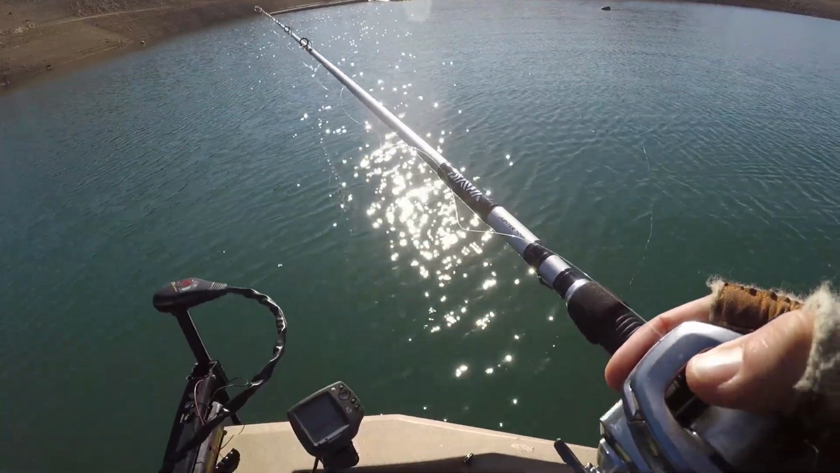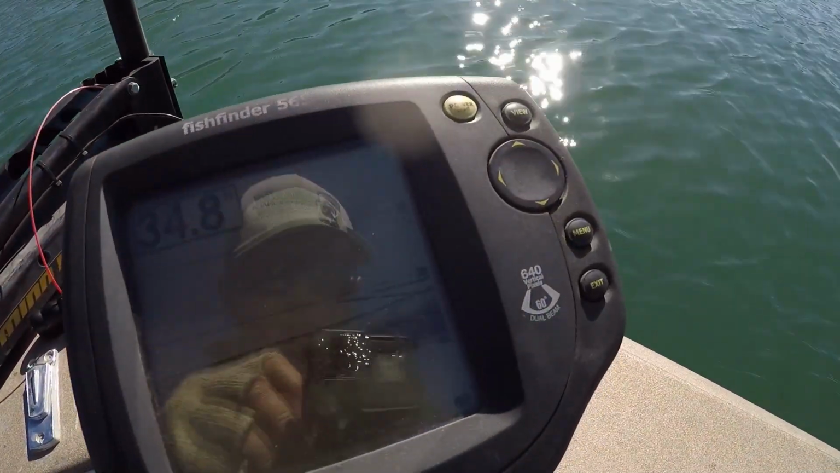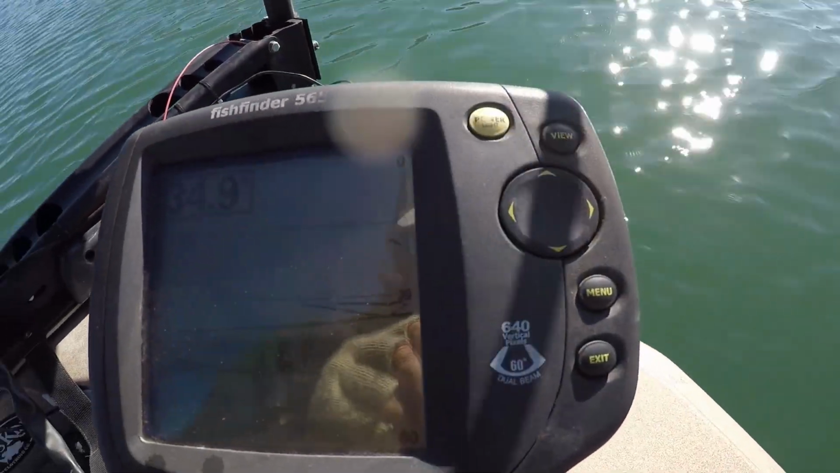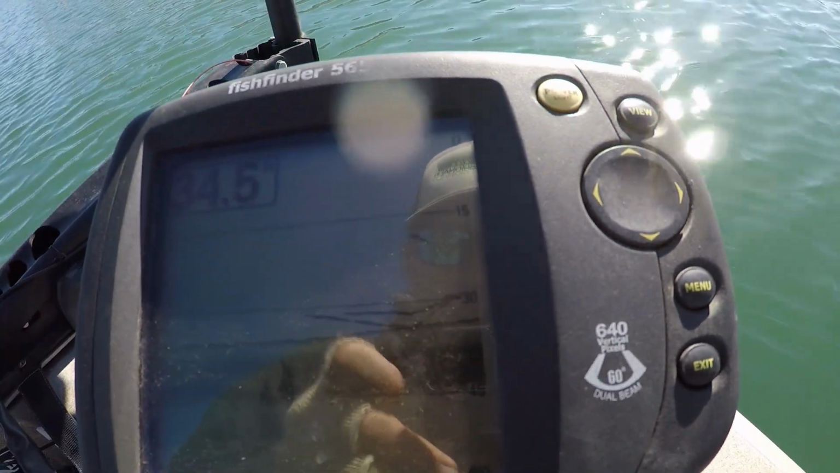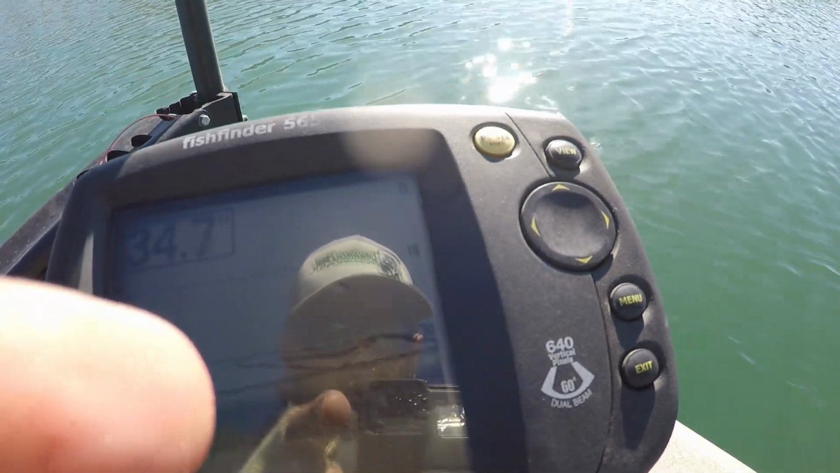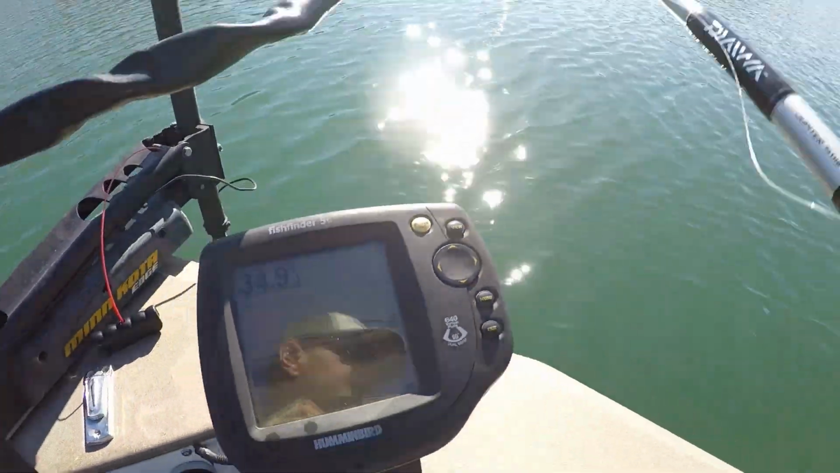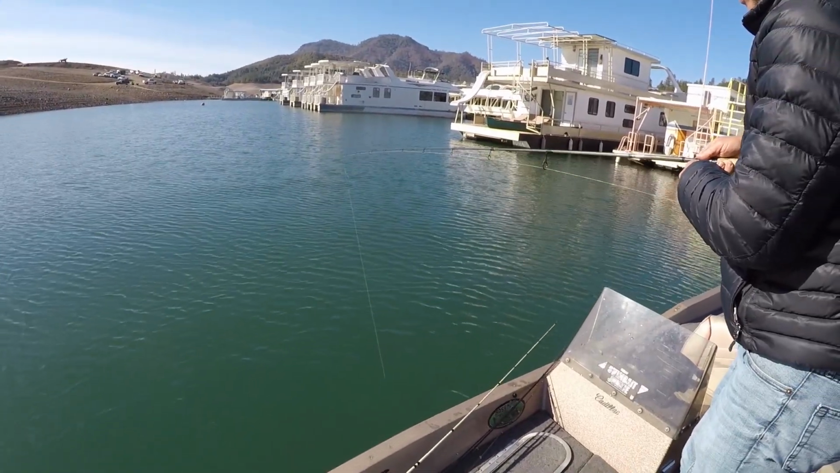Oh, there's two of them. See them? So guys, this is what we're looking for. See these lines? I don't know if there's reflection on the screen or not, but these lines right here on the graph, those are the fish sitting off the bottom. Look at that. He just dropped his worm down. You can see the arch just went down to the bottom. We're going to watch. He should get bit here if they're active.